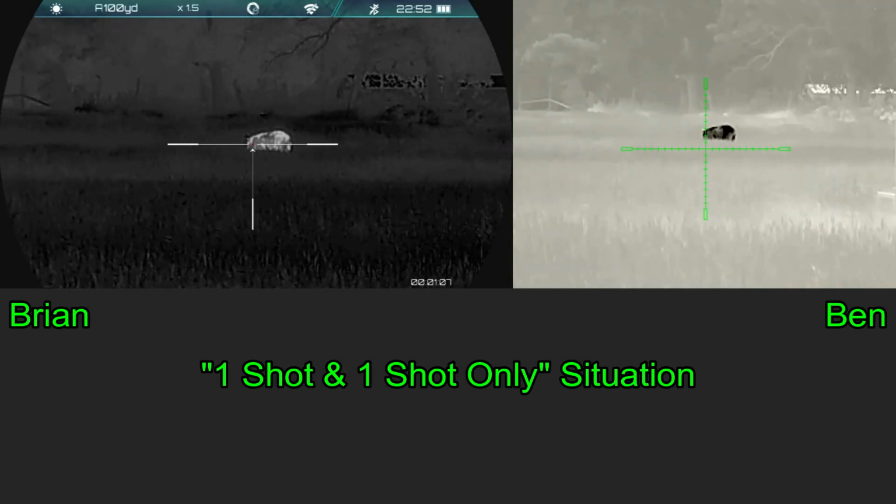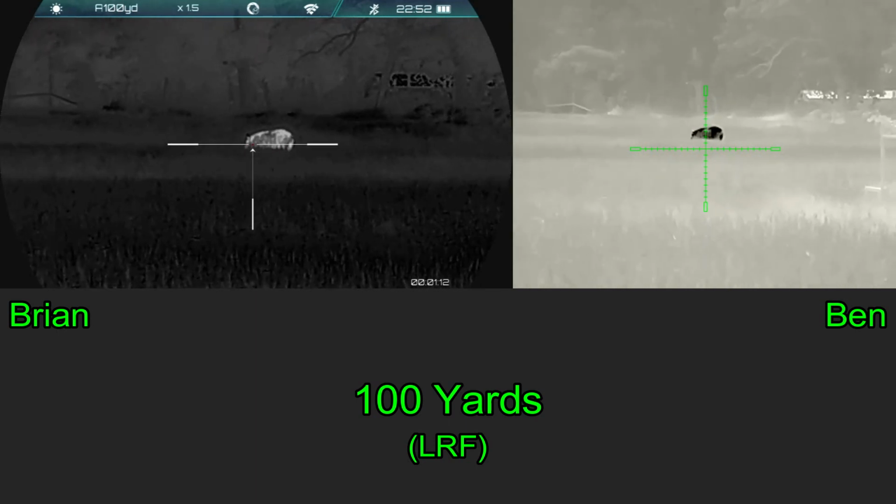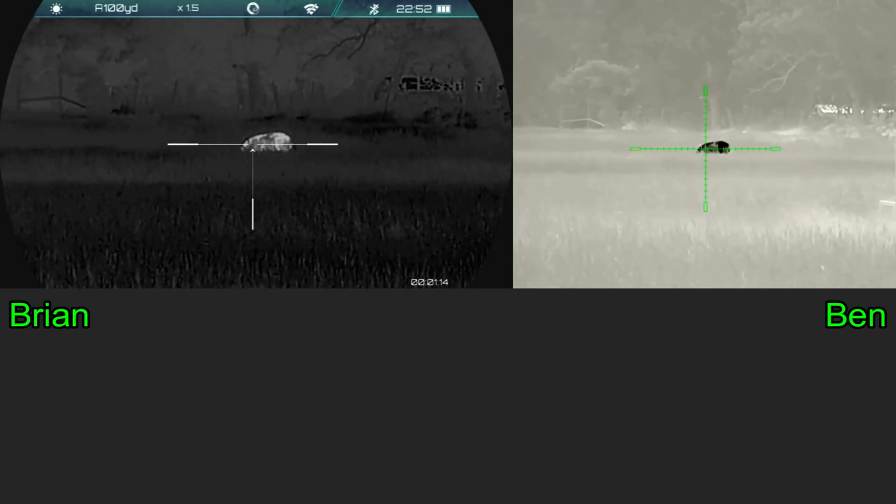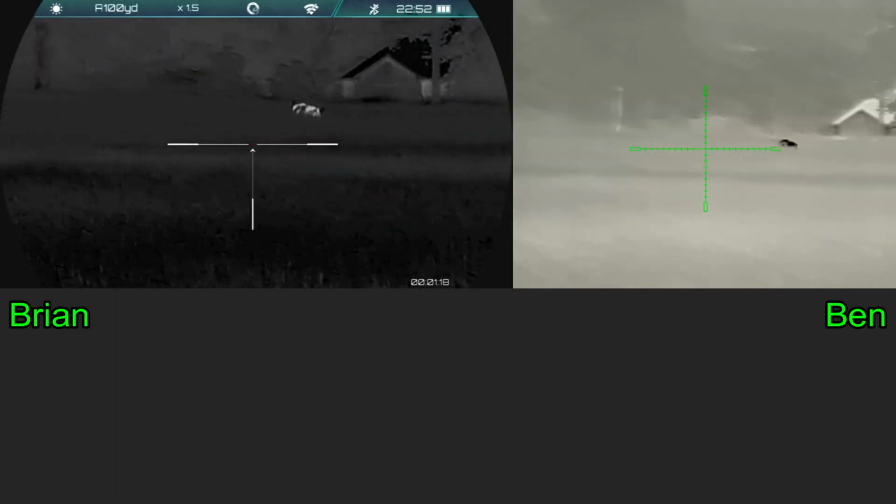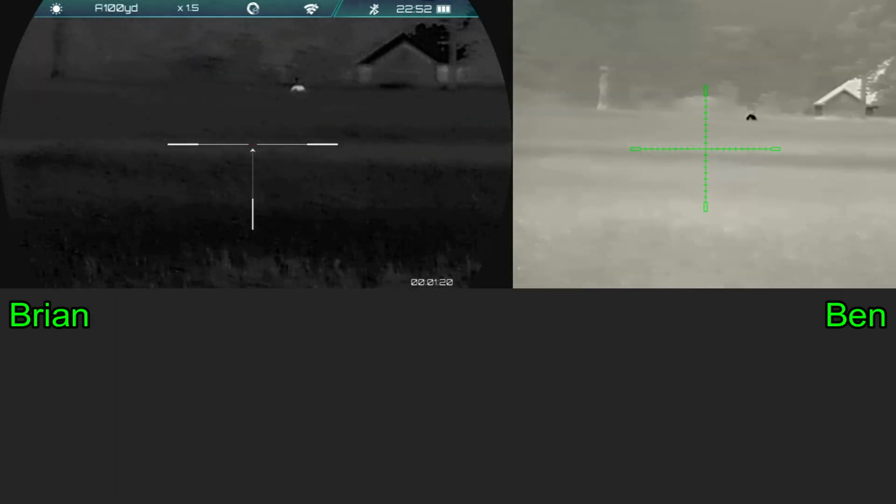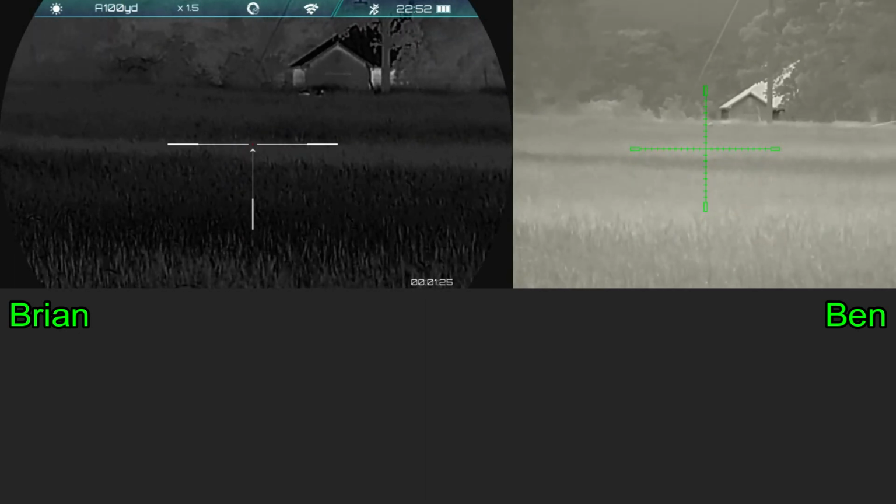We're going to take our opening shots. We're only cleared to shoot in this direction. We're not going to shoot if the hog runs. 3, 2, 1. So we both shoot. Let him go. I tell him to let it go, and of course he's already going to do that anyway. That's just me telling myself as much as I'm telling Ben. And the hog runs, collapses there.